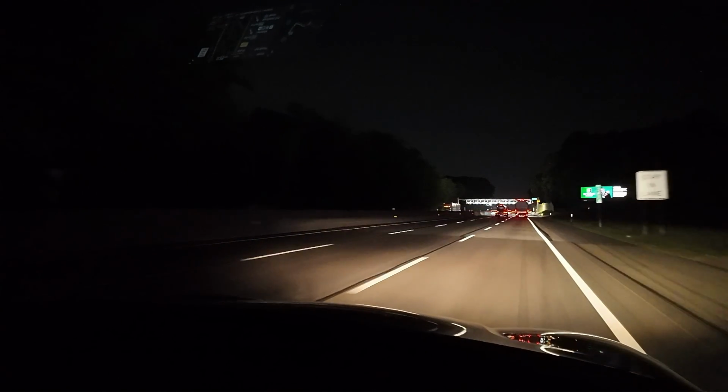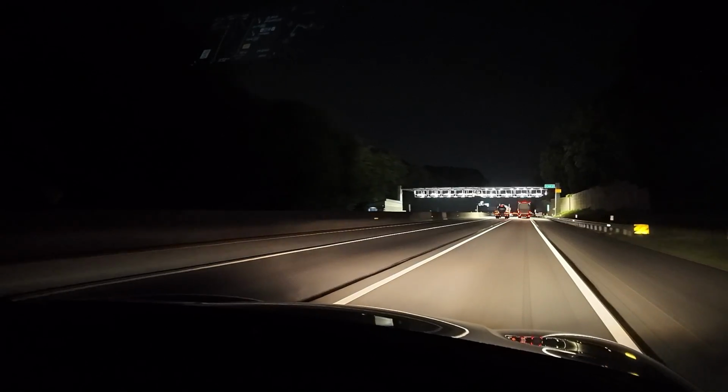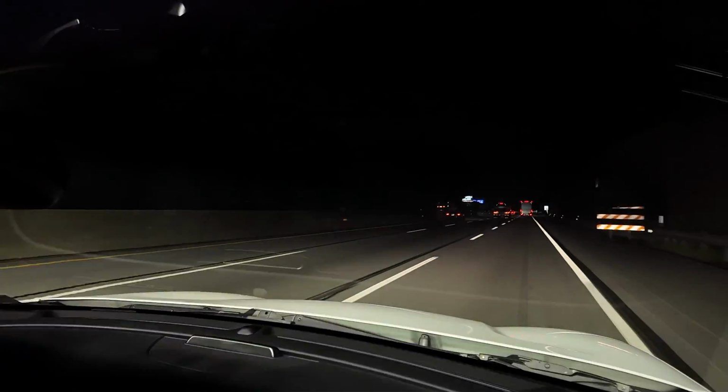The lines on this road are pretty nice. Very bright, and reflecting the light from our headlights really well.